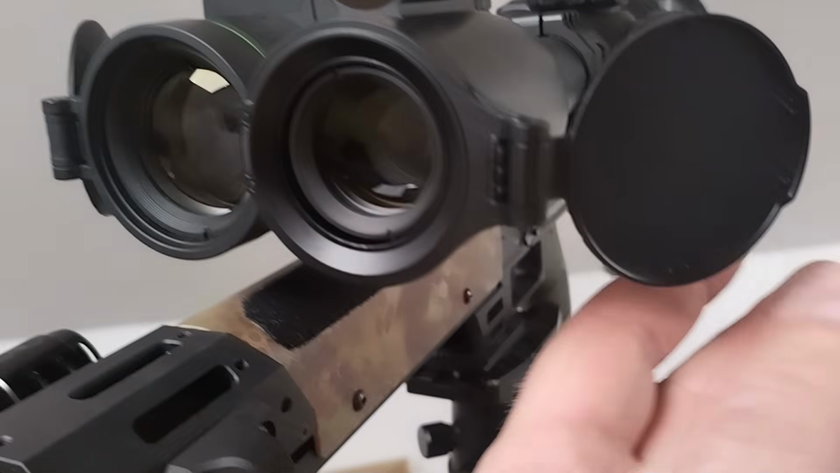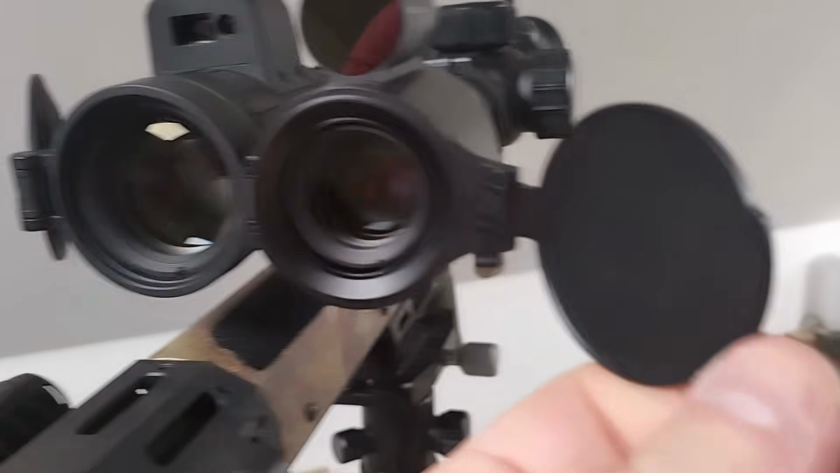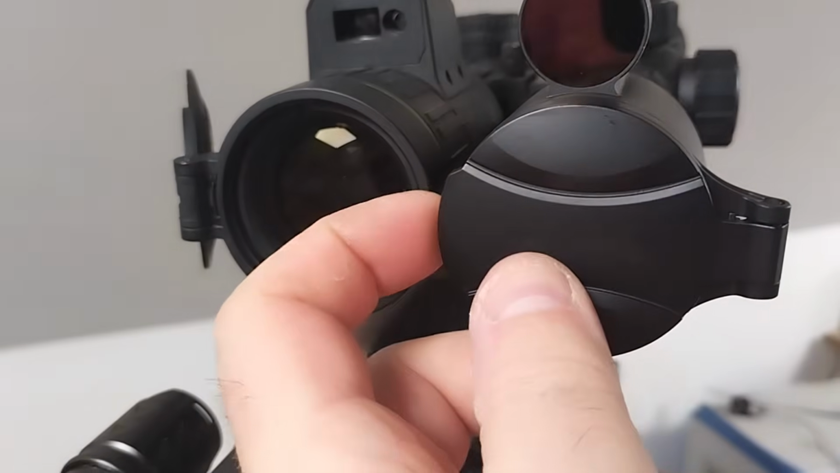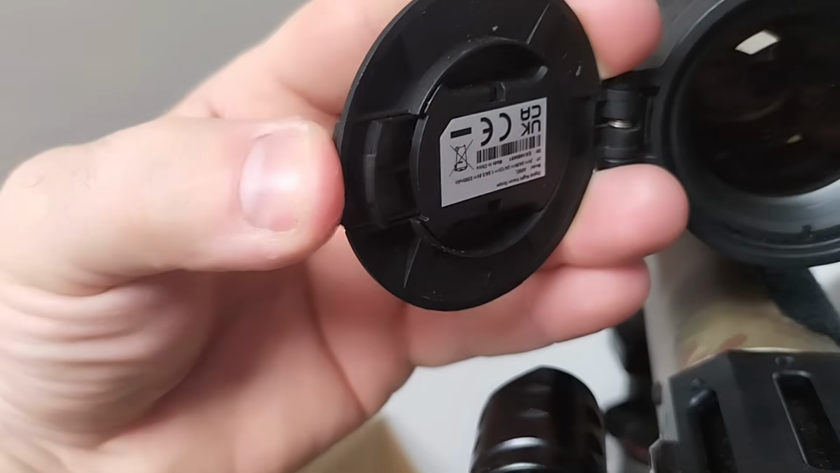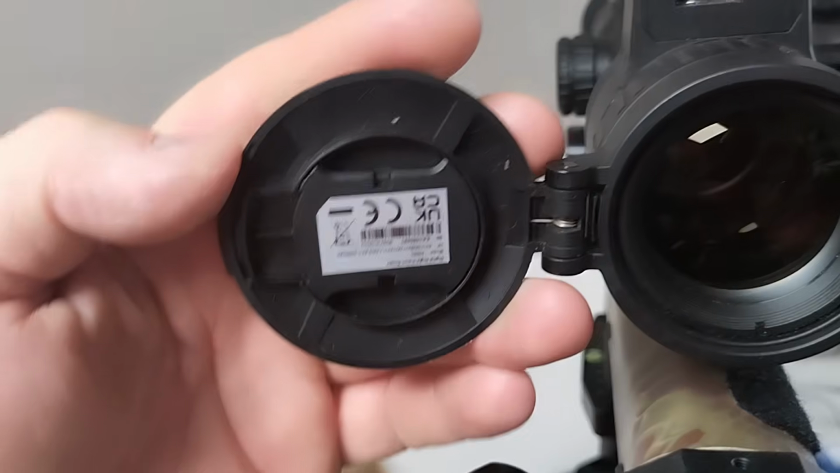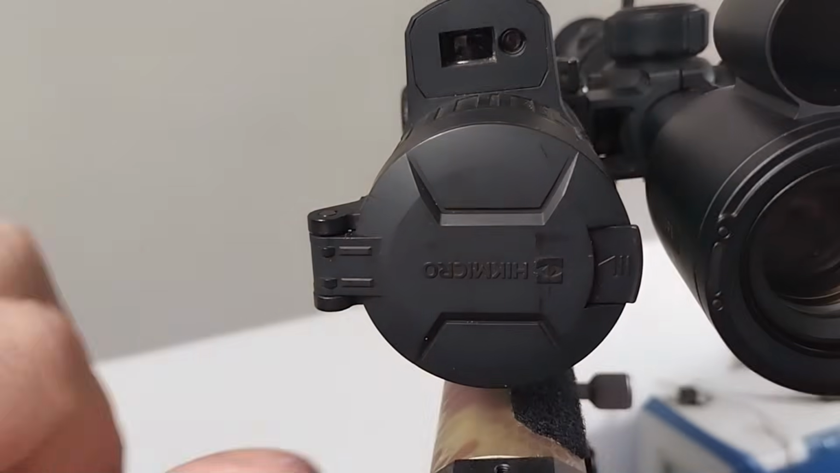Again, on the front, they've gone with a similar lens cap as on the Lite, which is a smaller, lighter, and a magnetic close, which is nice and quiet. The original 4K had this little clip mechanism, which is a much more complicated thing to make with lots of pieces, and I suspect is much more expensive. They both do a reasonable job.